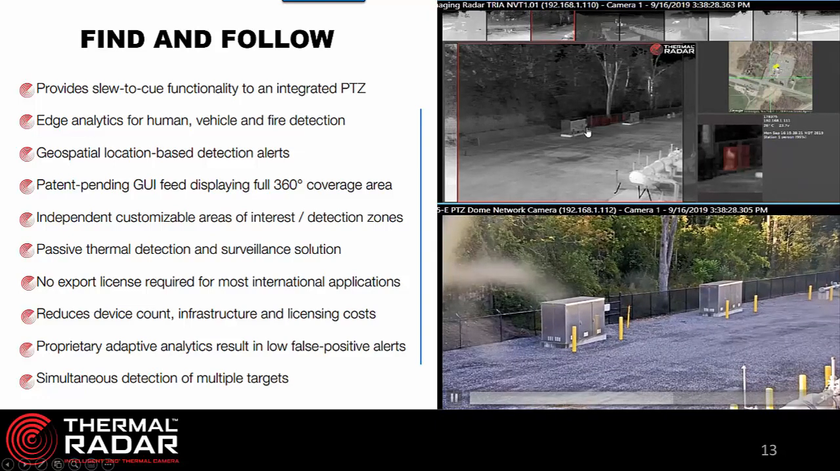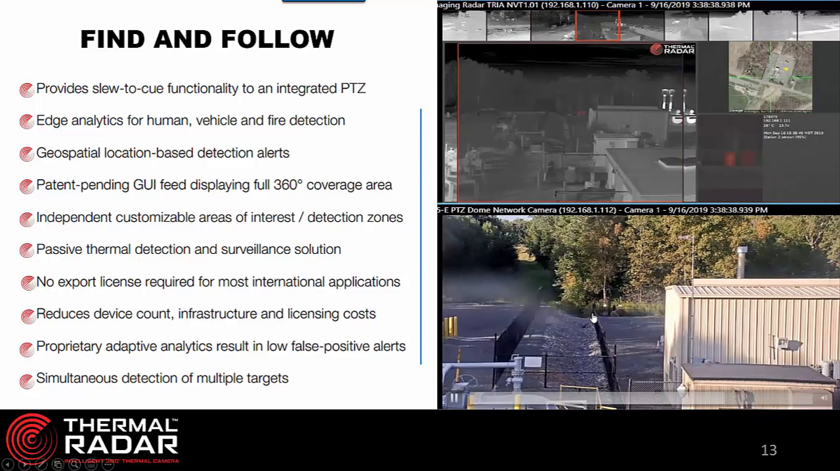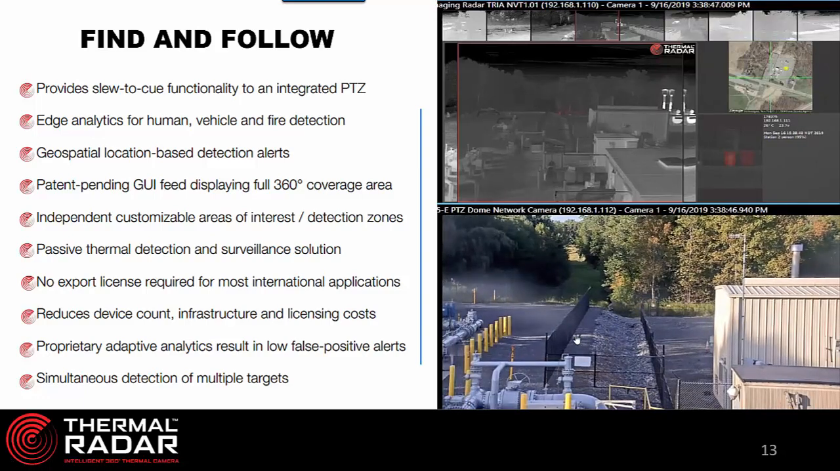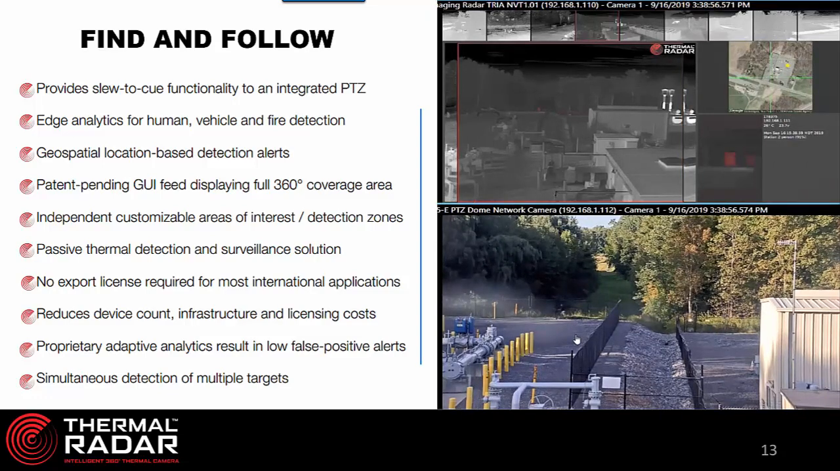He was not part of the demonstration, and he came in, and then he disappears through a hole in the fence that the customer did not know about. And then the thermal radar redetects me coming out and is following me again. So our ability to detect multiple targets in different directions is there. It's almost like there's nothing that we cannot see if it's within our range. We detect and see everything that we need to be seeing out in the environment.